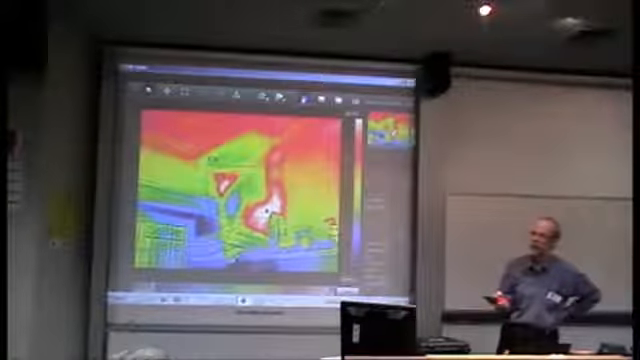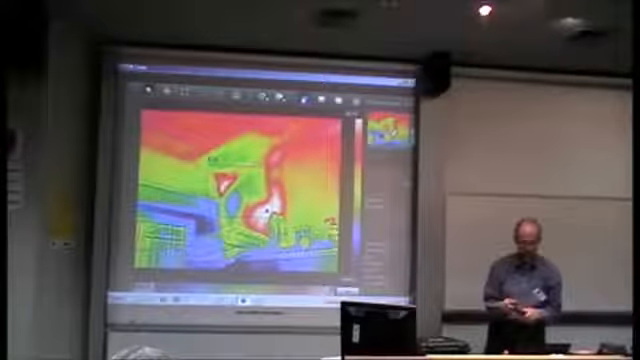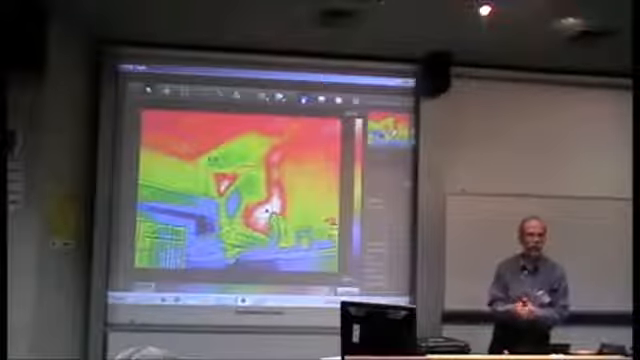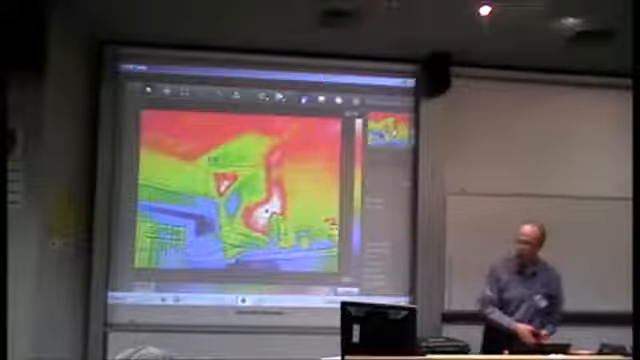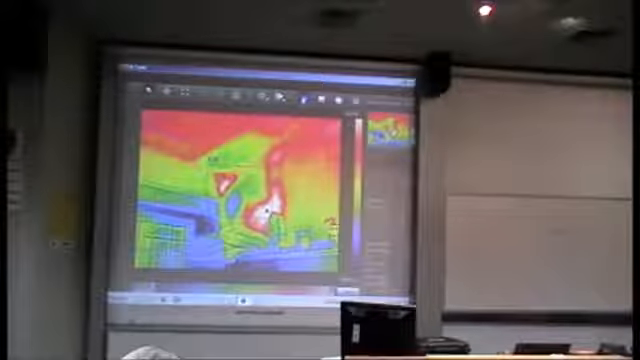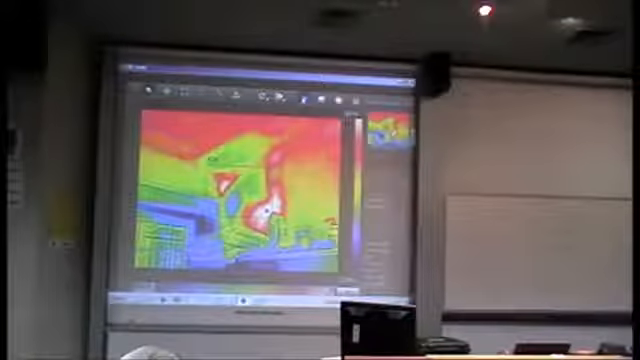Now, in this case, it's probably about right because it's fairly uniform there, but this has what they call an 8:1 spot size ratio. So, whatever my distance from here to there is, what are we looking at? 4 metres? 5 metres? So, 6 metres.